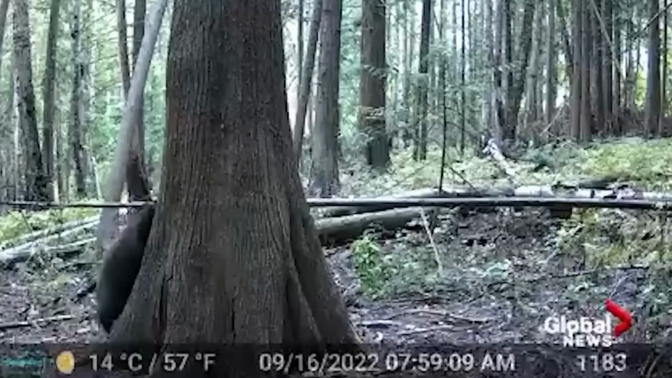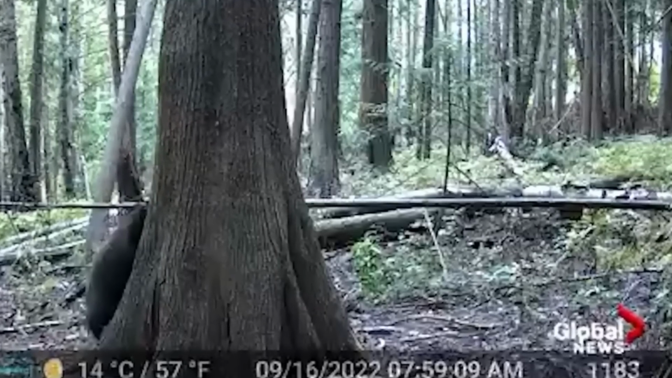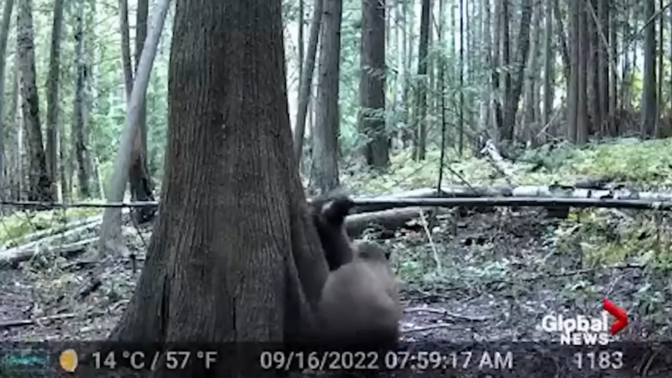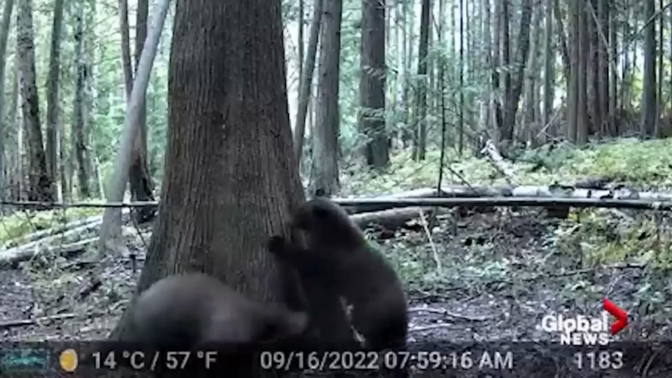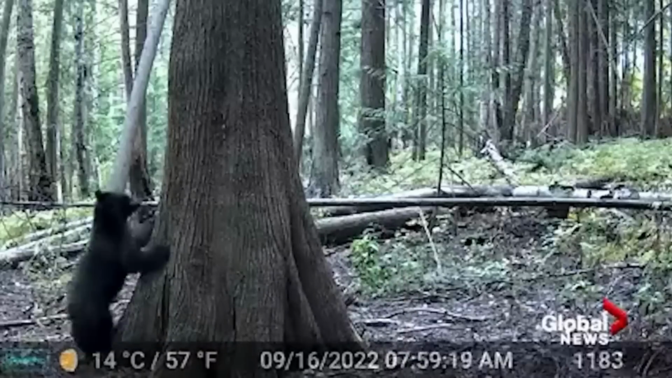This video comes from a wildlife camera placed in a forest to keep an eye on bears. In the video, we can see a big tree ahead, and two bears appear from behind it. One of the bears stands on its hind legs, puts its paws on the tree, and starts twirling around it. The second bear follows, but it stays on all fours.